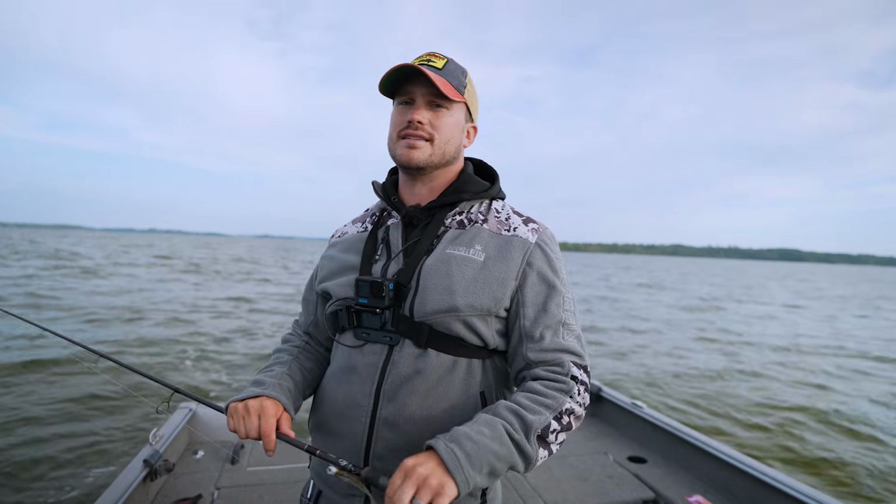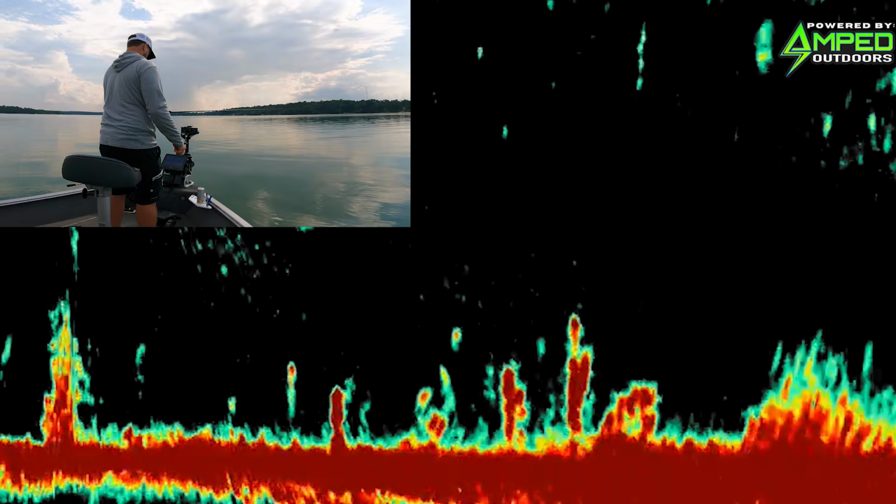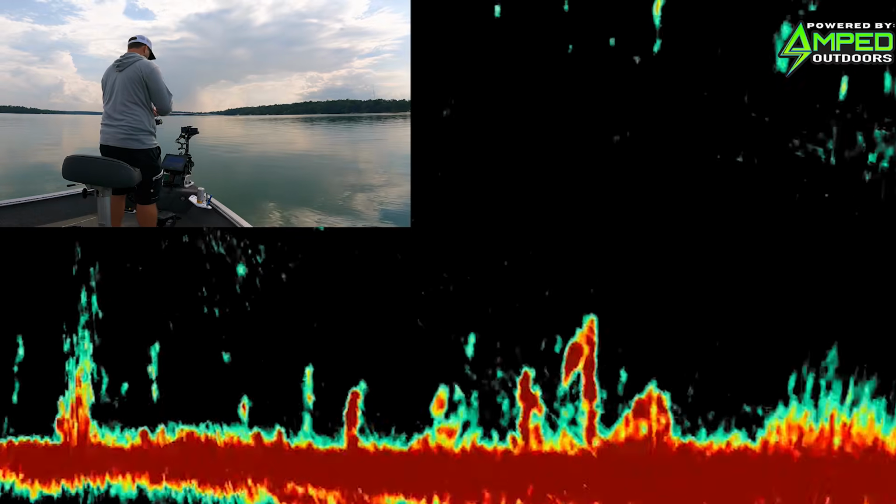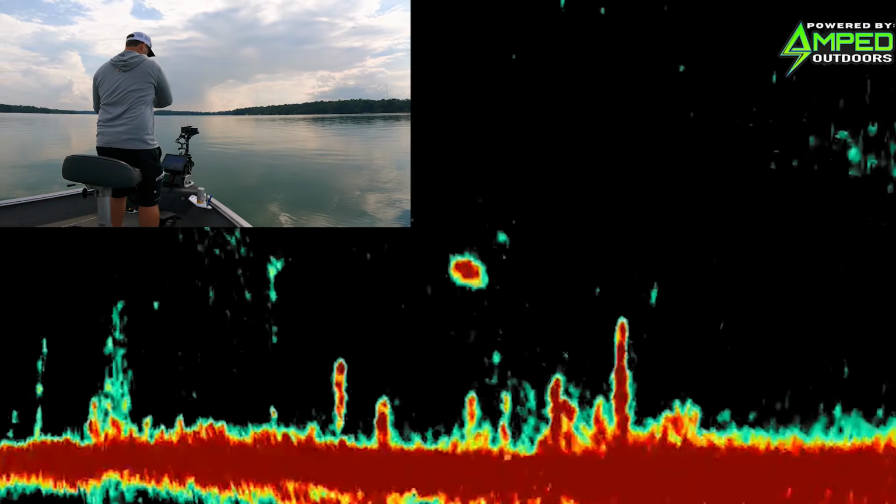You can throw reaction baits at some of these suspended fish as well, and that can be a super effective pattern. I like these a little bit more, and if the fish are a little more finicky, there is nothing better than a jig and crawler, being able to toss that on an 1/8 or a 1/4 ounce jig and just slowly work it over their heads. Sometimes they'll follow, and then you'll get them to bite. Couple awesome presentations for chasing some of these suspended walleyes.